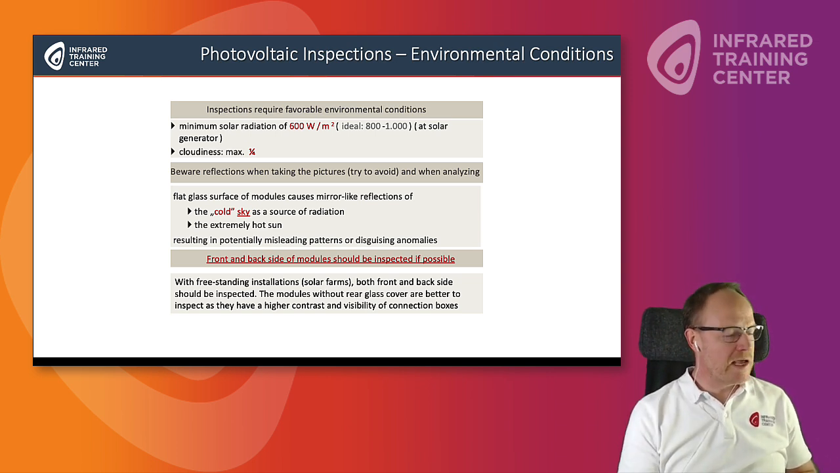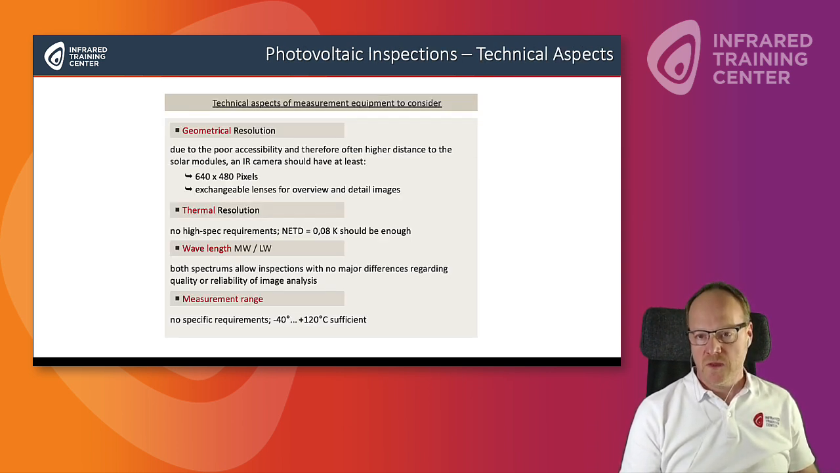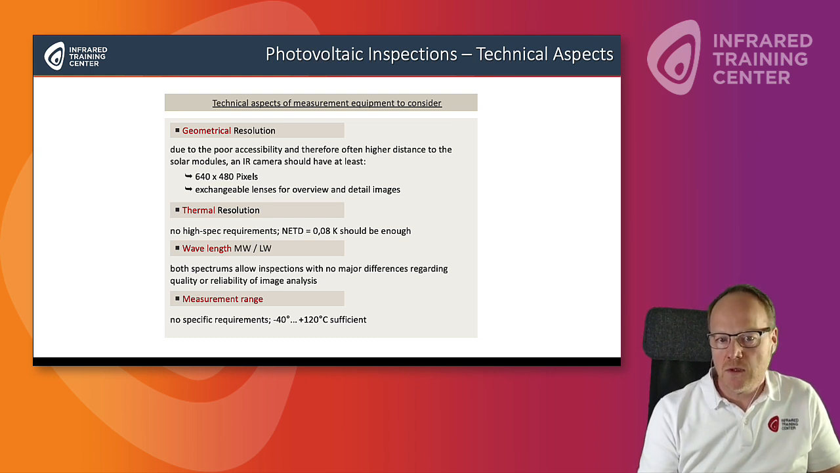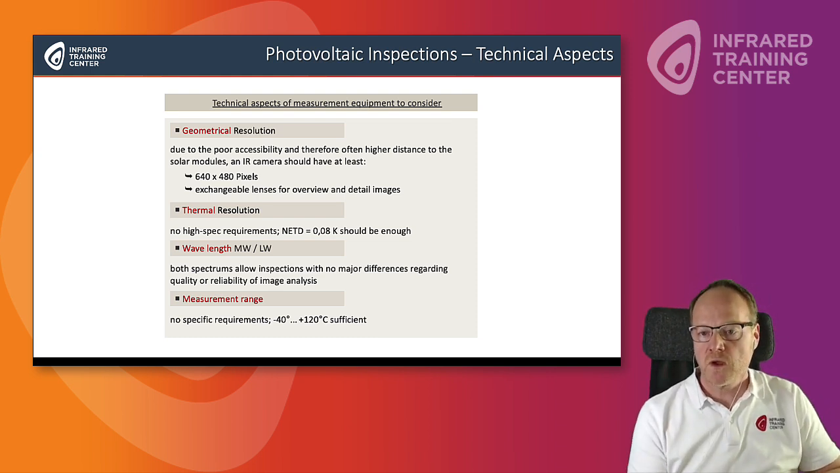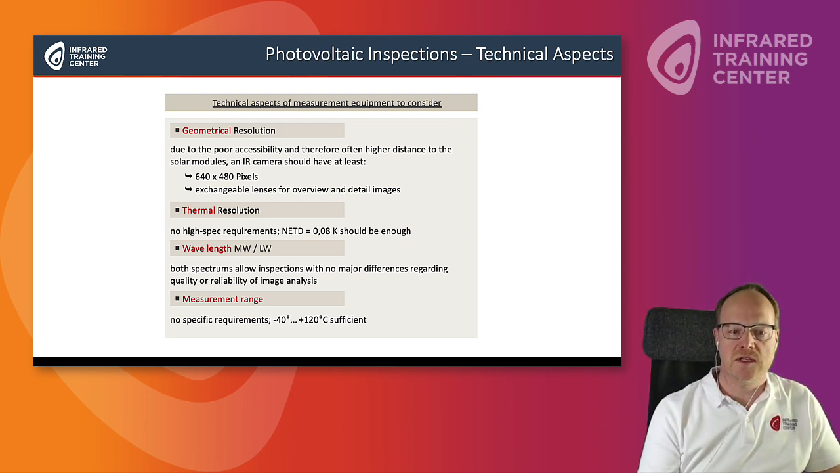Speaking about the other technical aspects which are more related to your device, your infrared camera, there is something to say about the geometrical resolution. We do recommend to have a rather high resolution of 640 by 480 pixels because the modules are not always easily accessible. So you might have larger distances, even more so if you're using a drone. So be aware of the geometrical resolution. And you should also have exchangeable lenses so that you can have a closer look up on an image or have an overview image of the whole installation maybe, or several modules at a time.